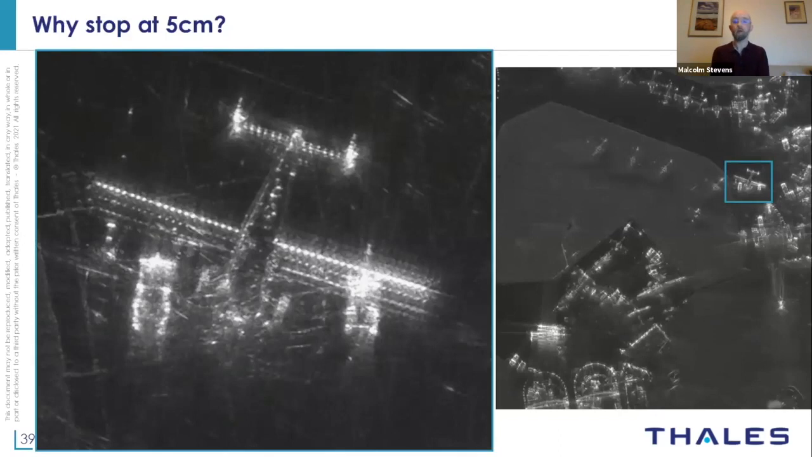But why stop at 5 centimeter? 5 centimeter was the challenge we had, but why stop there? Why not actually go for wider bandwidth or have longer apertures, deliberately just collect more data and process it coherently? So we've actually looked a little bit at that too.